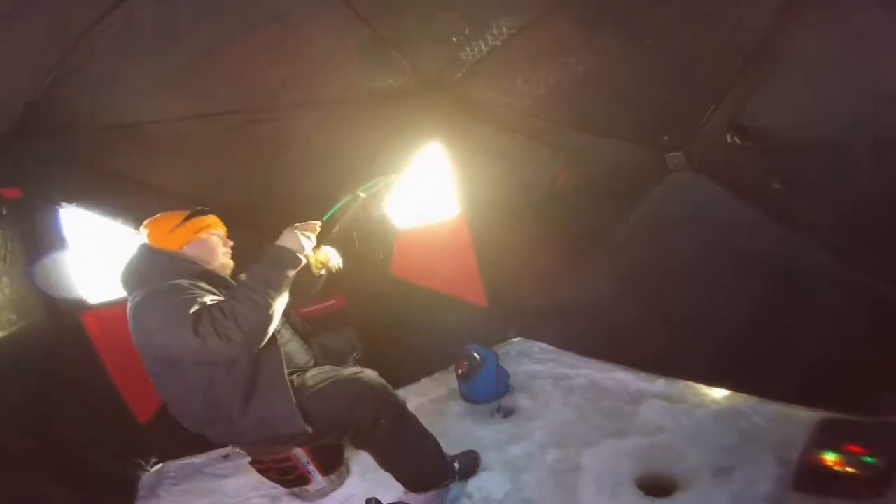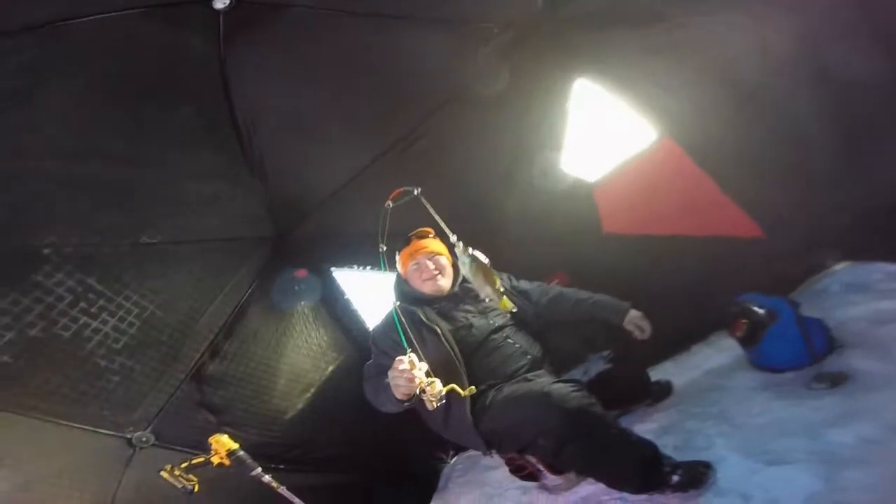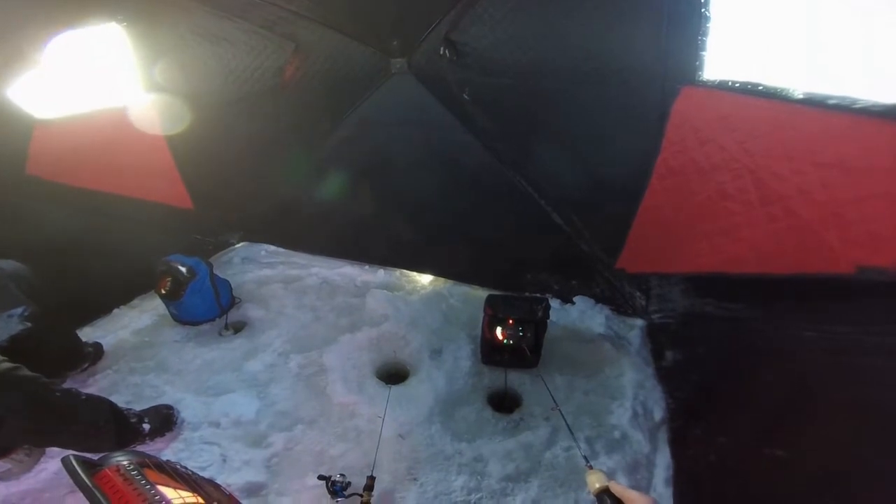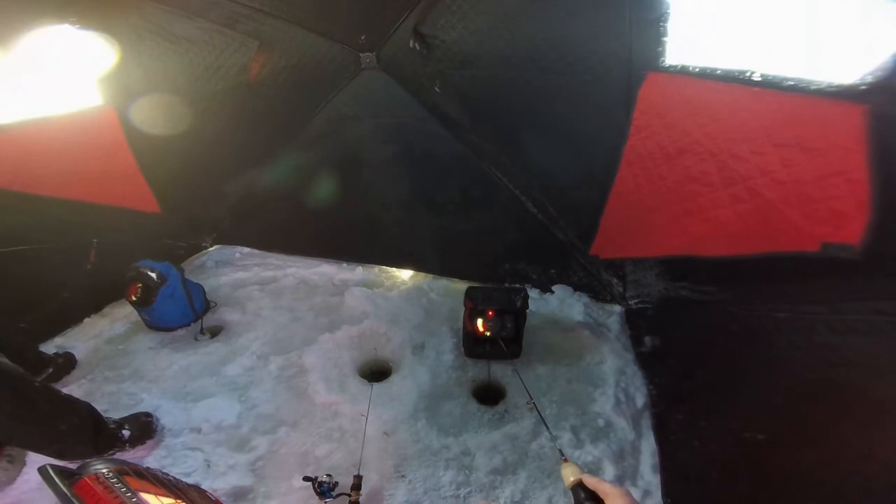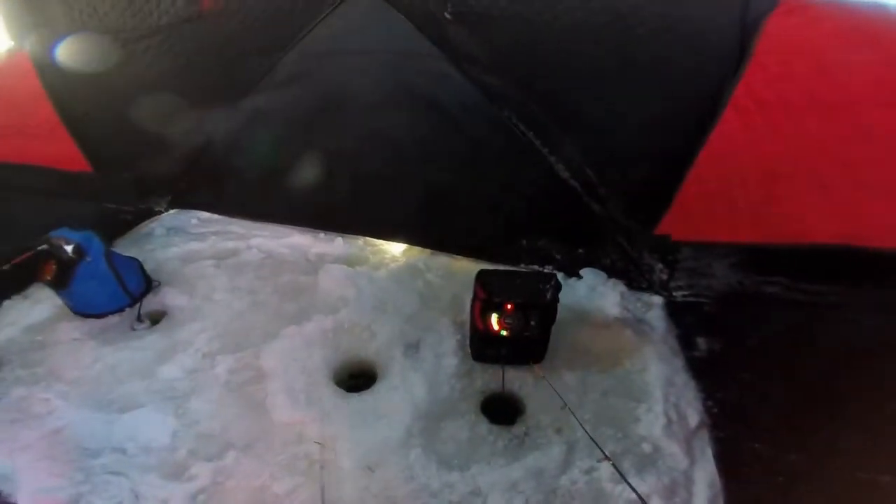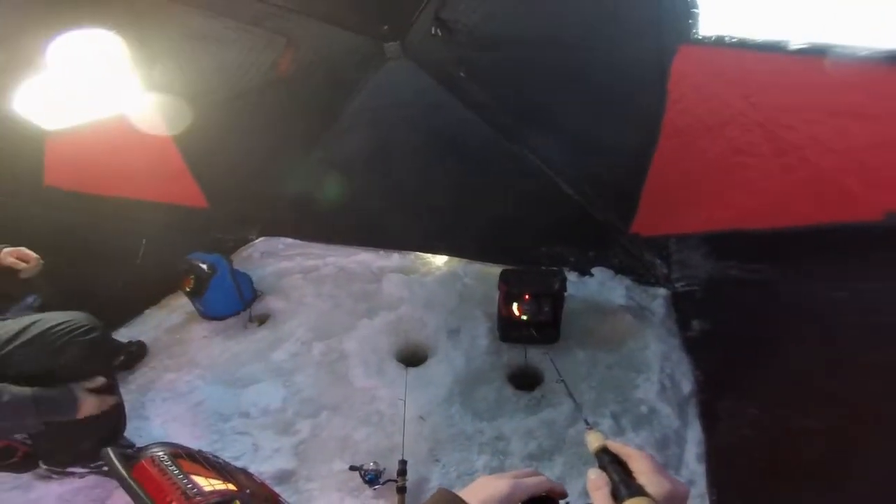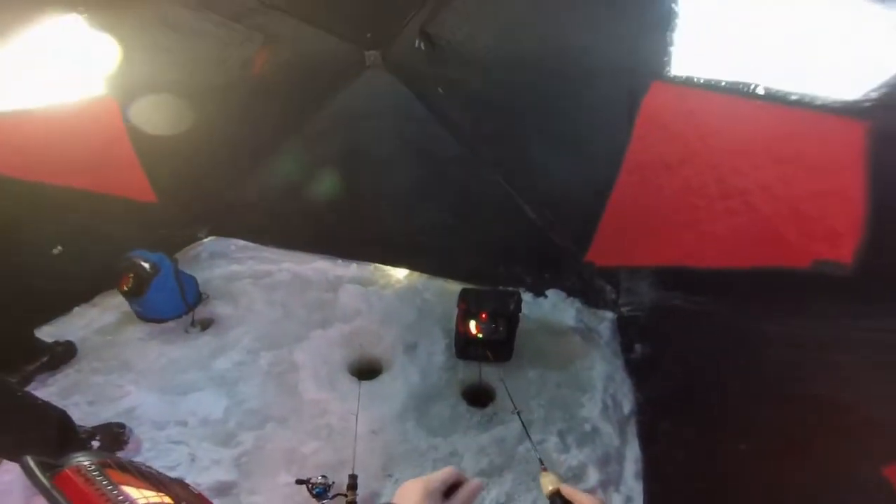Ooh, Ashton's hooked up again. Oh, there it is. Boom. There it is. Look at the size. Now that is your standard fish. You couldn't tell. It's nothing like the tank. Don't put him in my hole. I don't want him coming back to me.